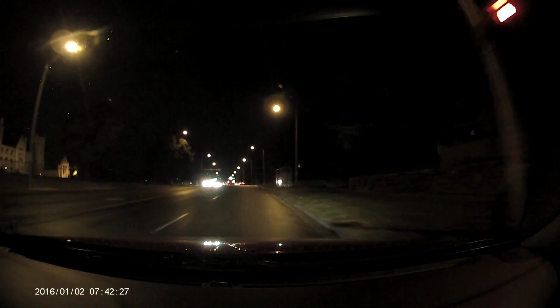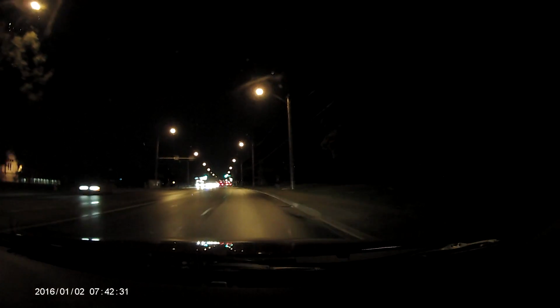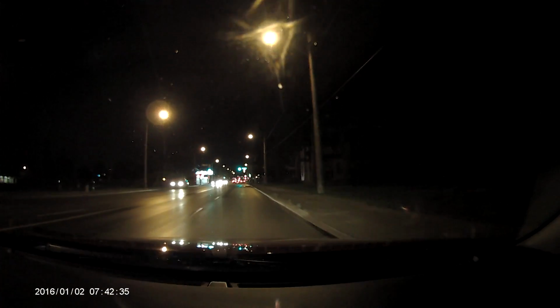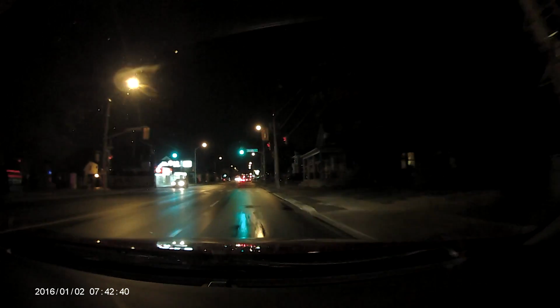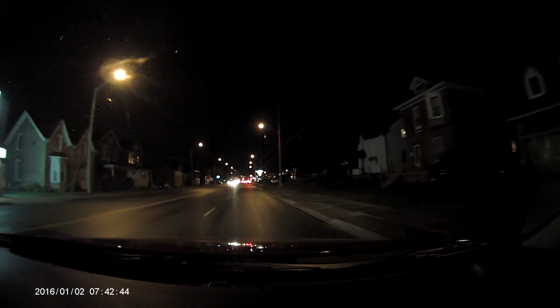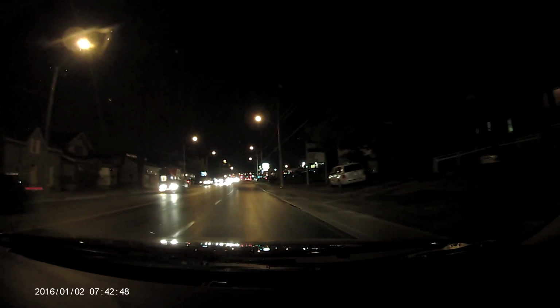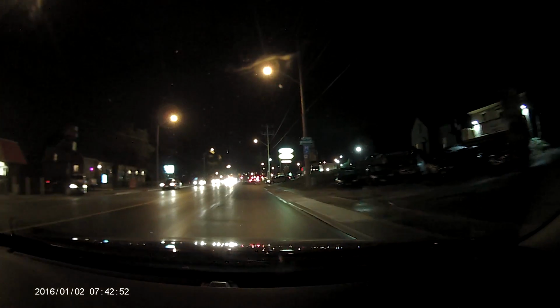So from what I've seen, when it is really dark, it turns on this night vision mode. Now that it's not as dark, that mode is off, but now it doesn't look as good on the camera, or at least on the screen that I'm seeing. So a very interesting feature. I don't think I've seen that in any other dash cam before.